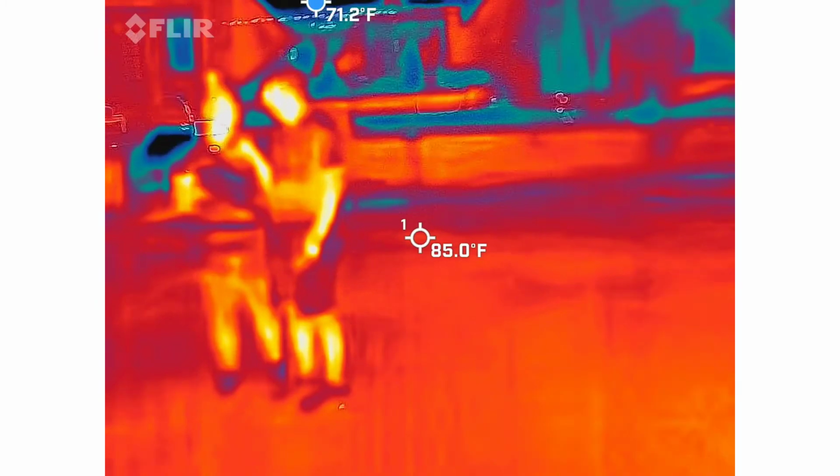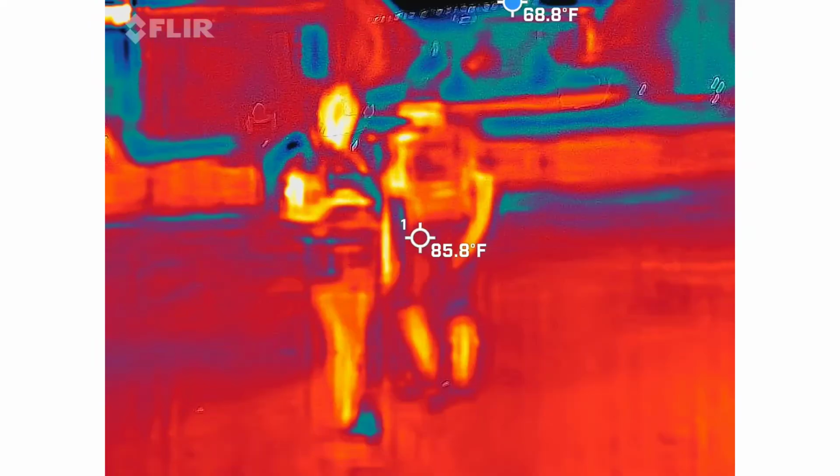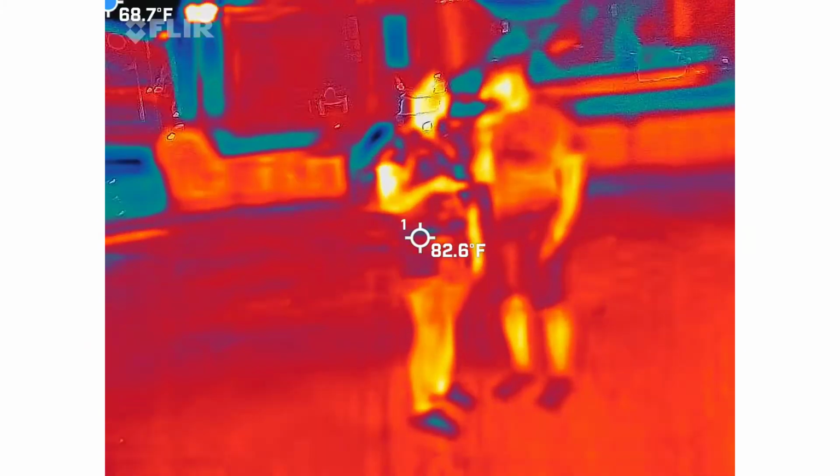Is this actually a battery pack, or is that the camera recorder? That is the camera itself. The phone is recording everything. And then I use another software that's in the phone to splice it all together, so that way it's spliced together by the time I reach home. And then all I have to do is upload it.